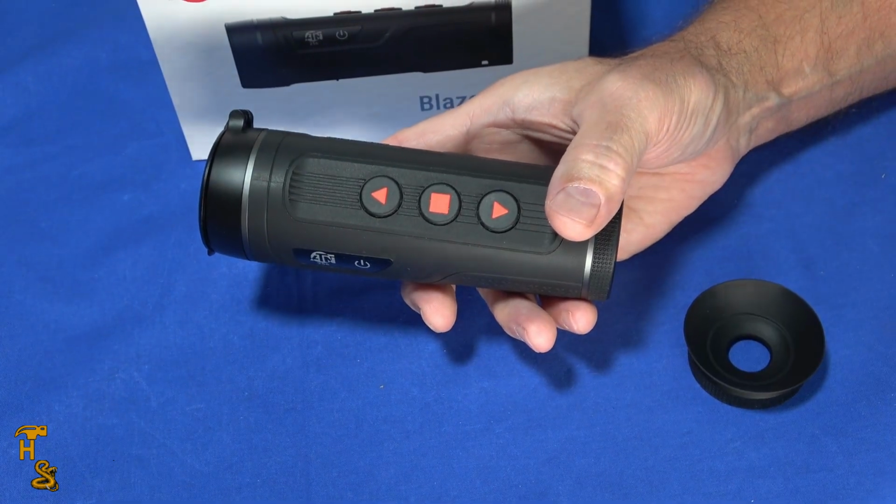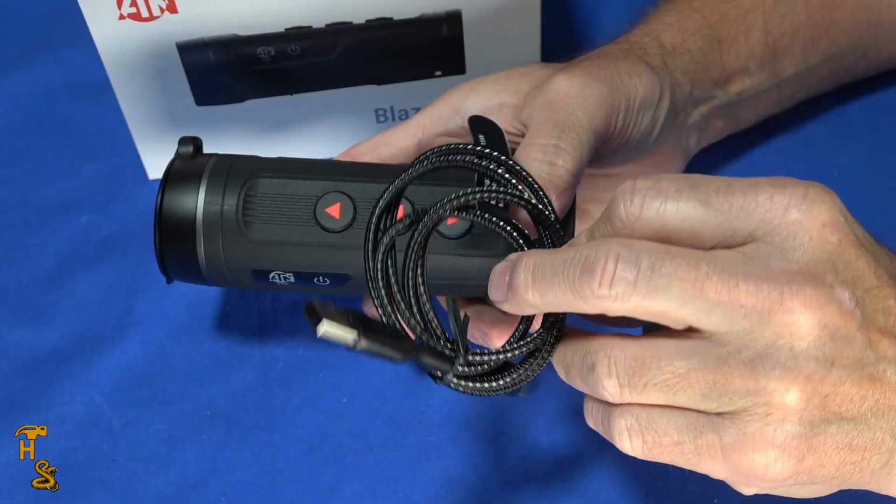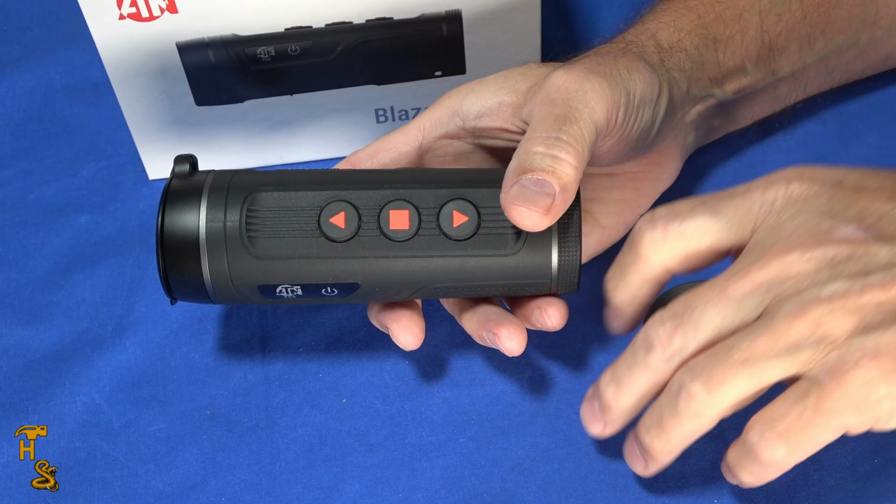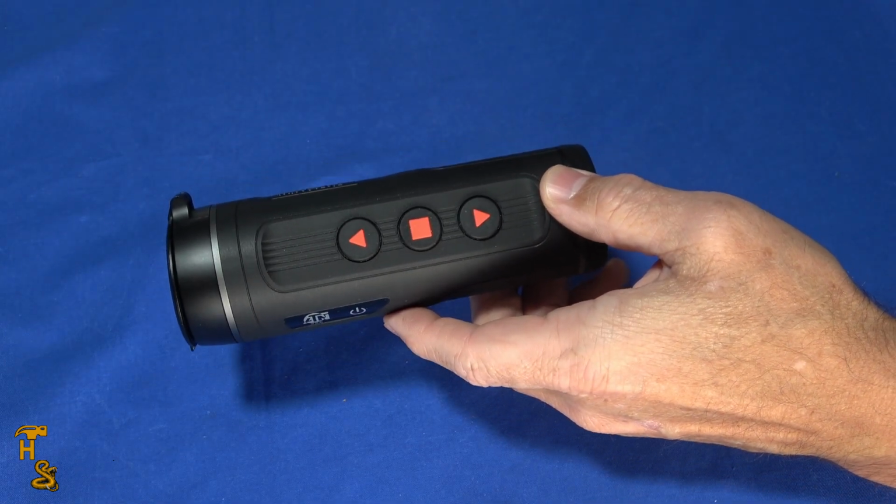Now it's supposed to come with a USB-C cable to charge it. It didn't. This one didn't. And so I ended up buying this cable. And any USB-C cable will work with it. That was supposed to be in the box and it wasn't. So that was a bit of a packaging defect.